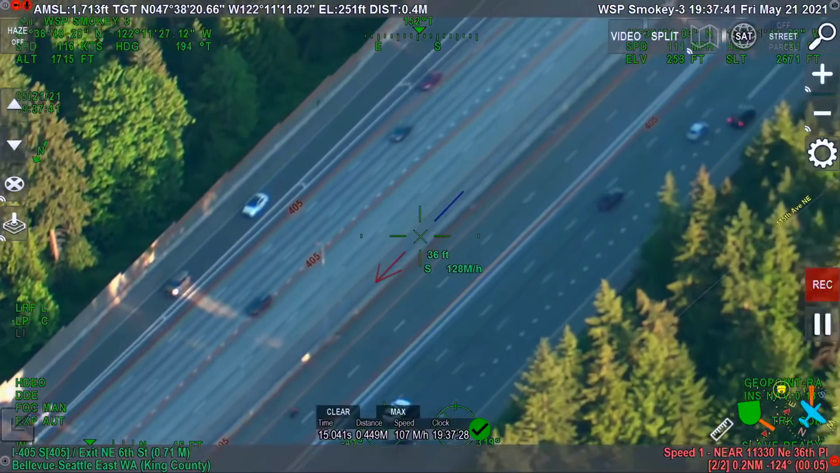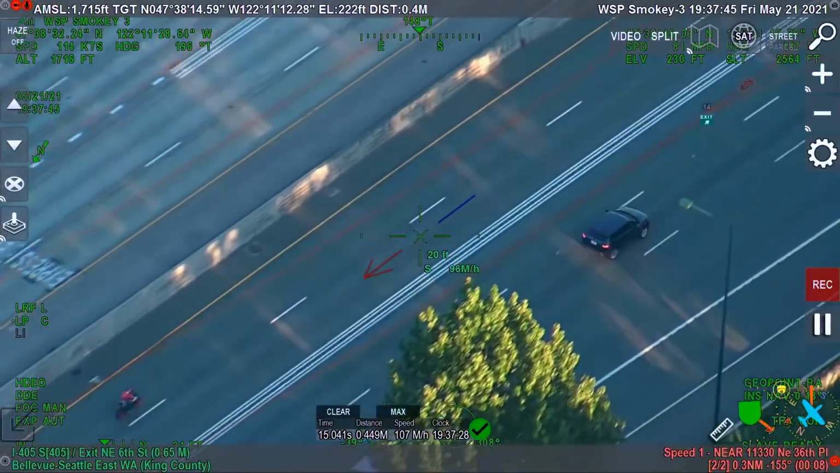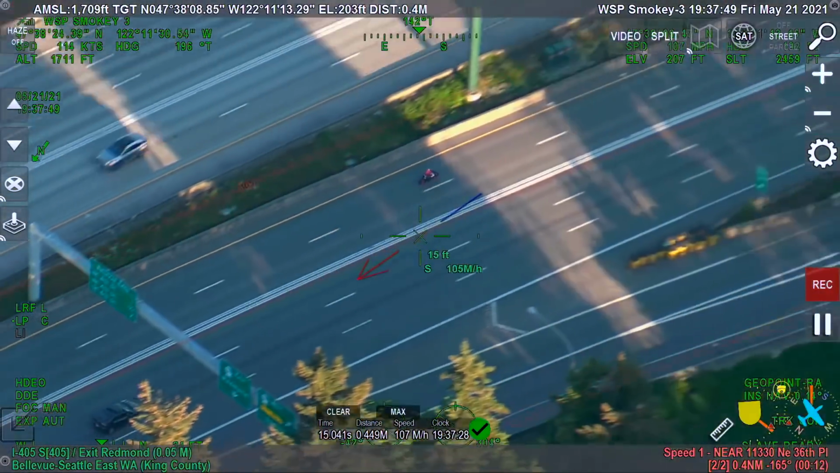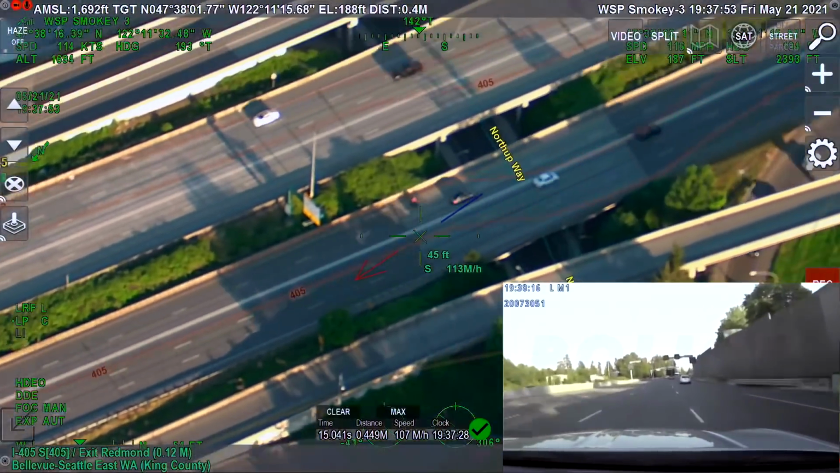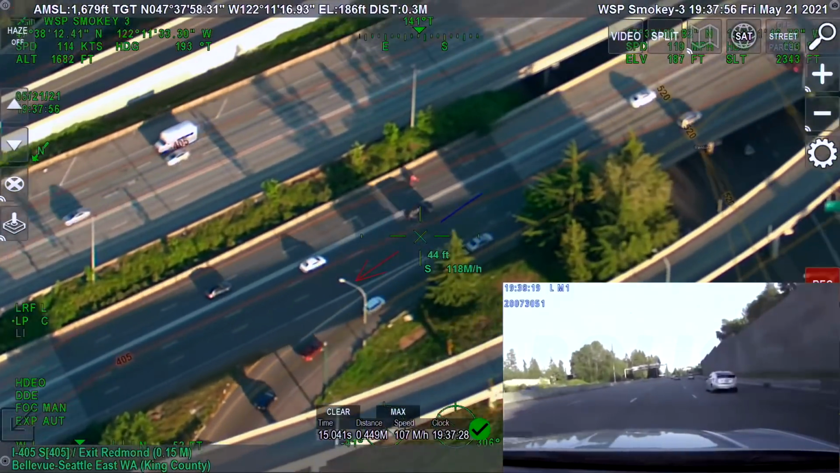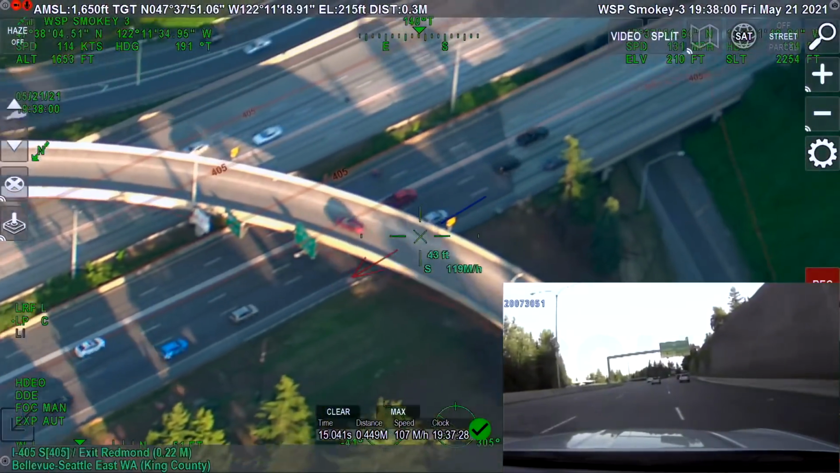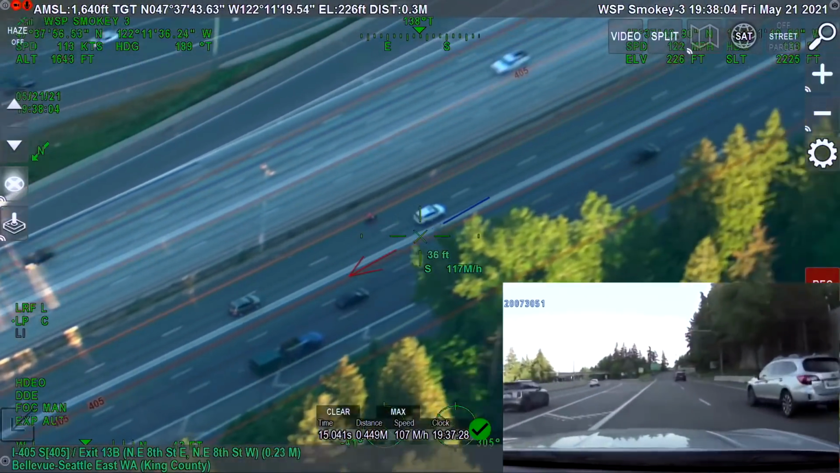Quarter mile to 520. 619 over. Far left HOV lane. 619. Looks like the rider's in red. The motorcycle's got red wheels. A small stick, not a hazard. I'm clear. 619, 1930. Okay, 658. Going over 520. Going over 520 now, we're still about 100. Okay, 200, going over 520.